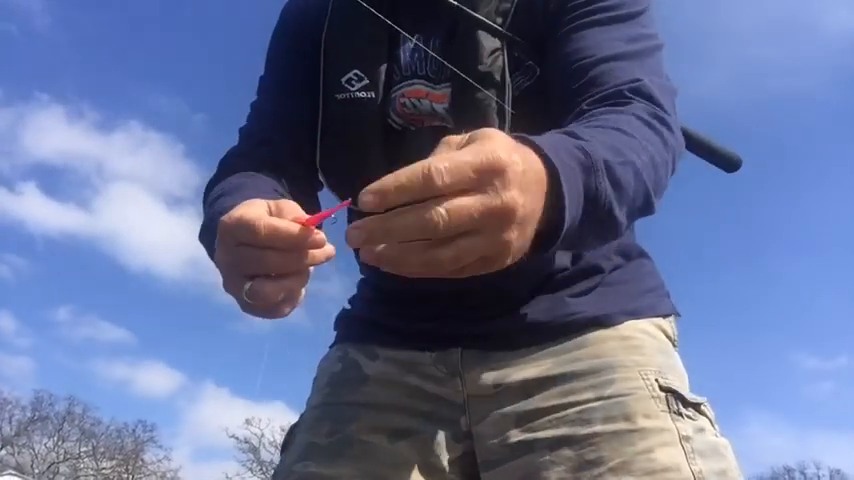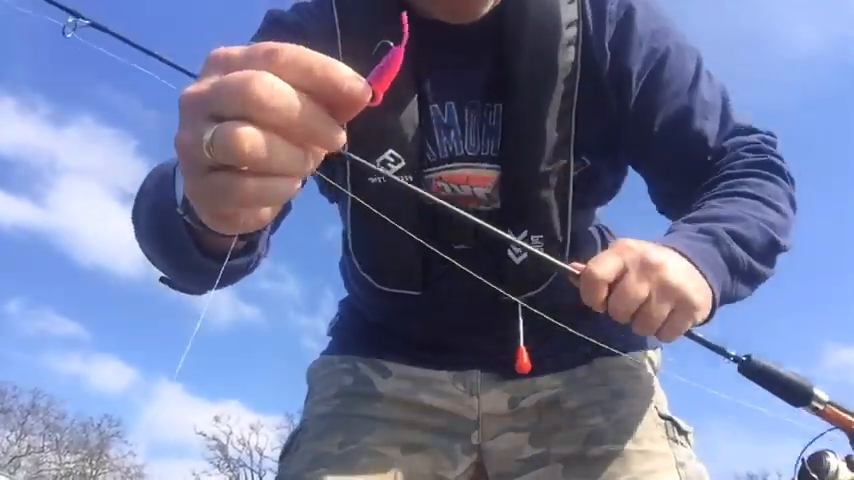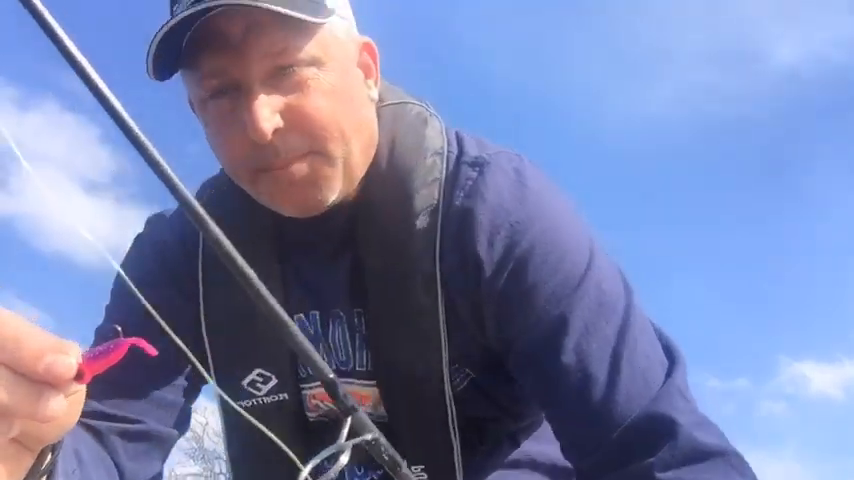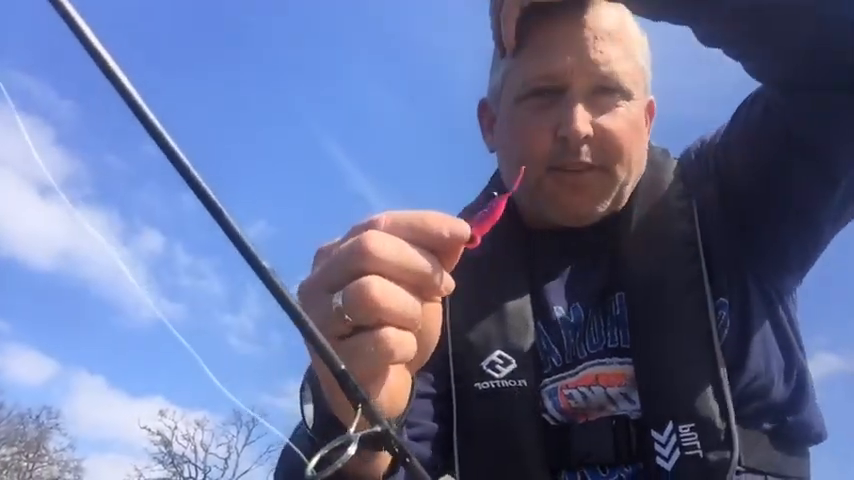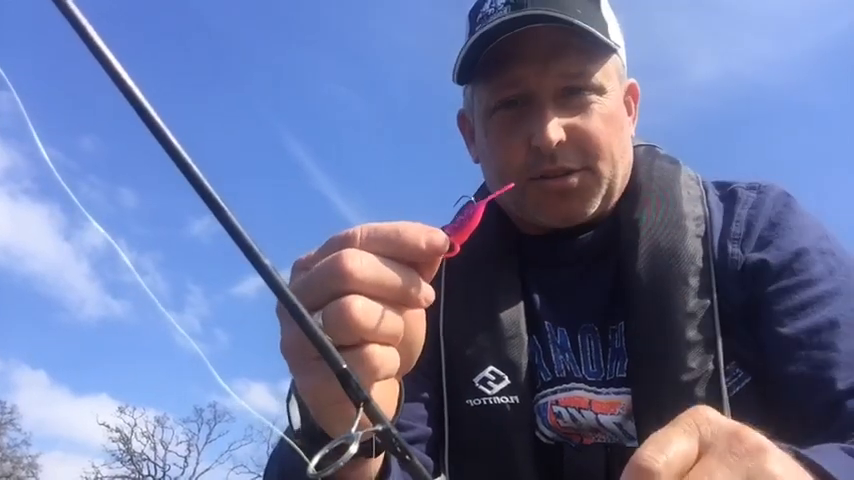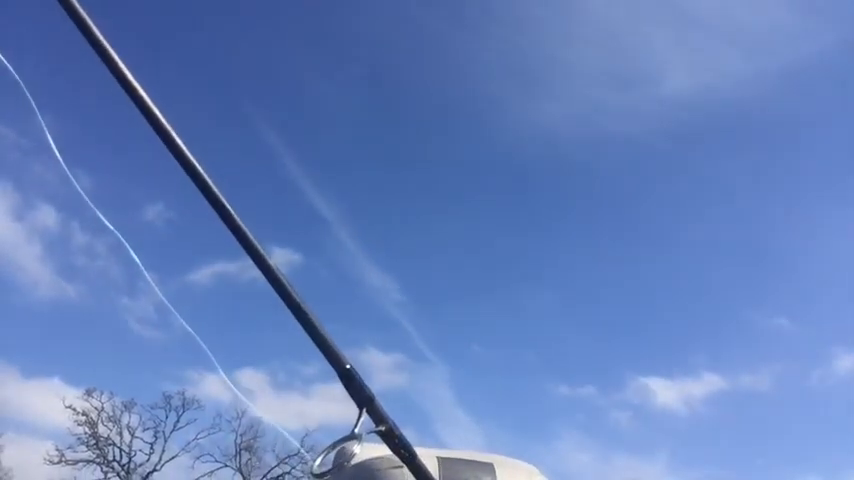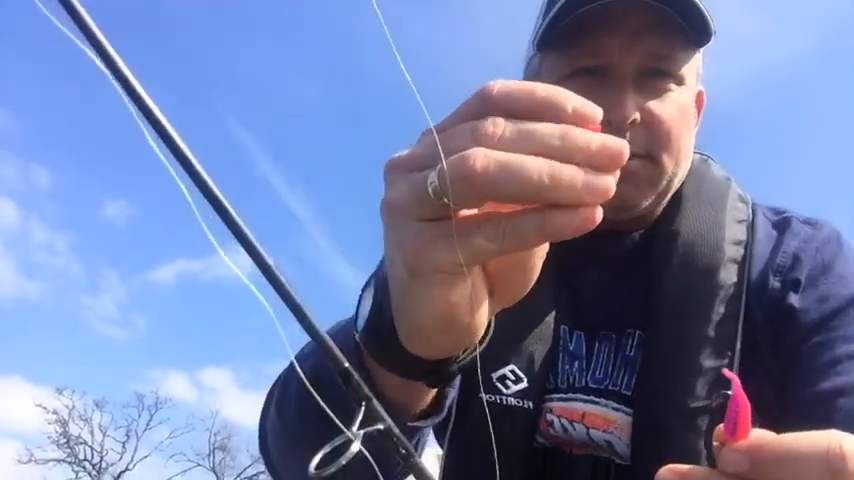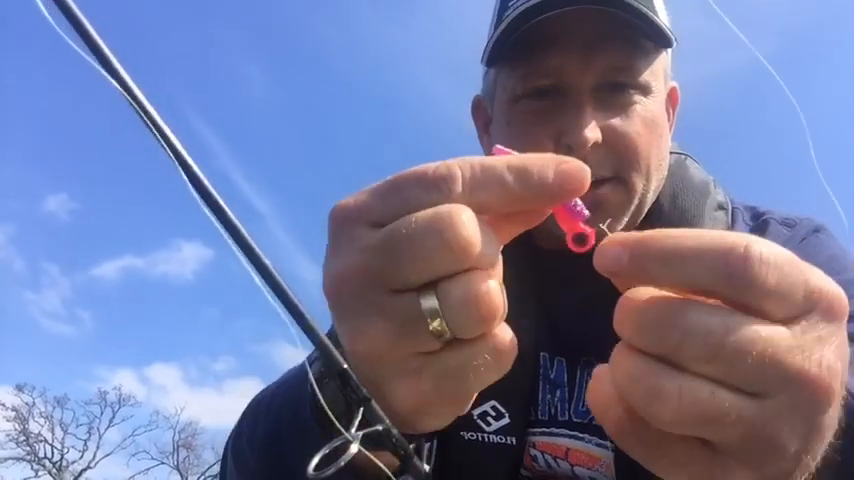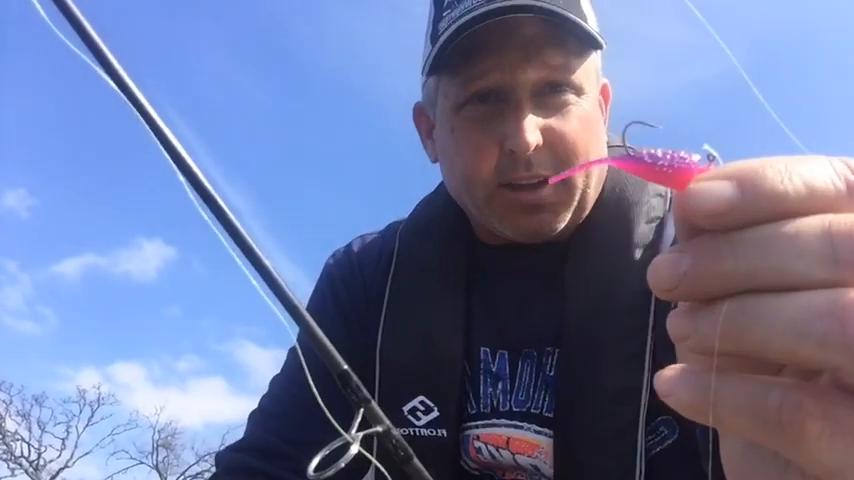You can just sit in here and catch these fish, but you've got to be mobile. You've got to keep moving. This is a 2.5-inch crappie kicker, and some days the fish seem like they strike kind of short. So I actually bit about that much off of the purple and pink crappie kicker, and that gave me a chance to push my hook way back at the end of that kicker.